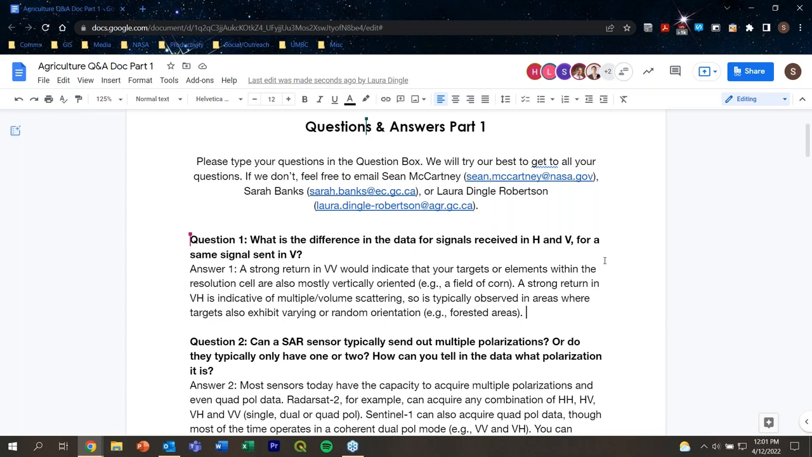Hi, so I hope that this answers the question. Hearing it again, I'm not entirely sure, but please feel free to correct me. But a strong return in the VV, meaning you transmit and receive in the linear vertical, that would indicate that your targets also have a linear vertical orientation. So an example would be a cornfield. So you would typically see a strong VV return from corn, which is also tall and aligned in that vertical direction.